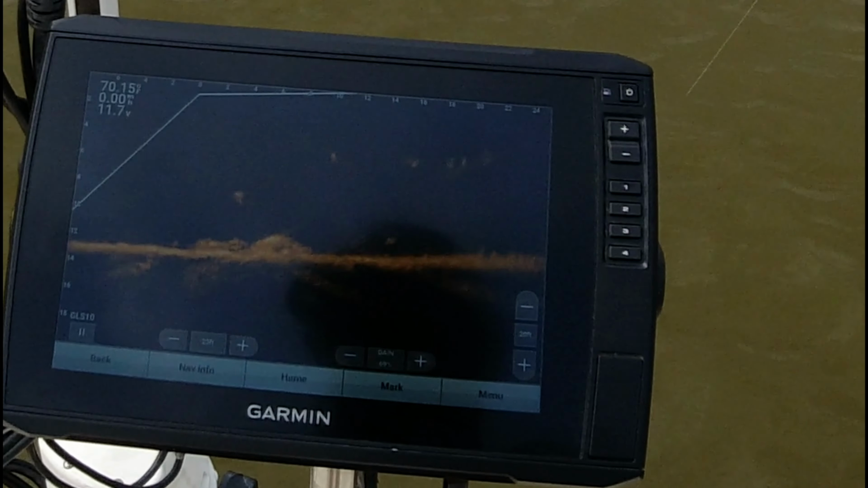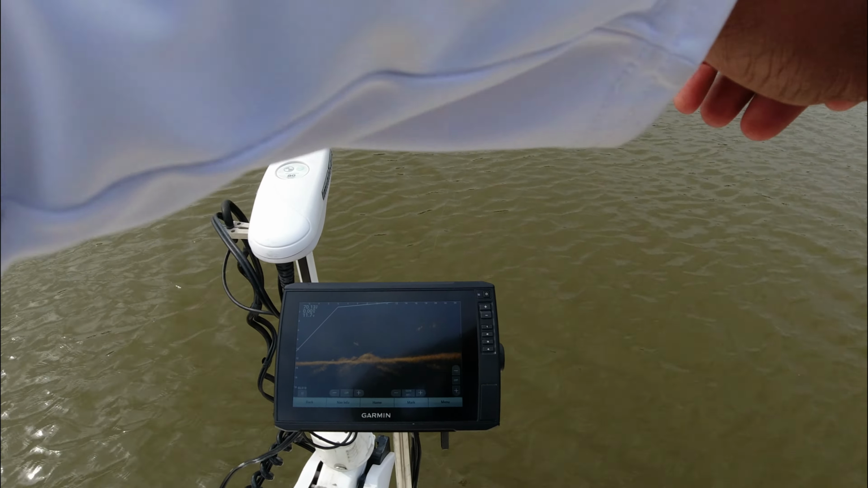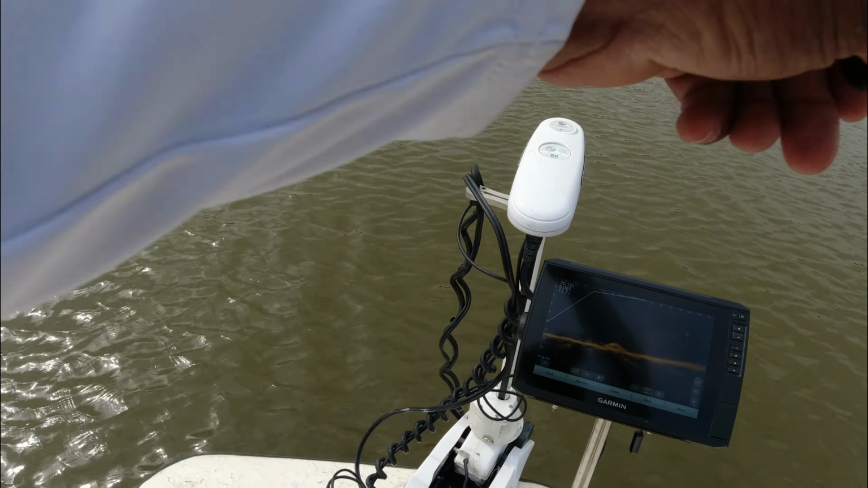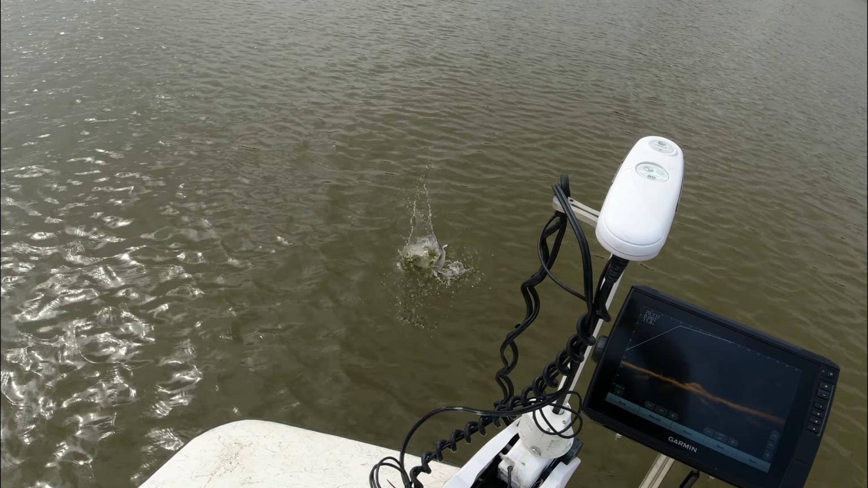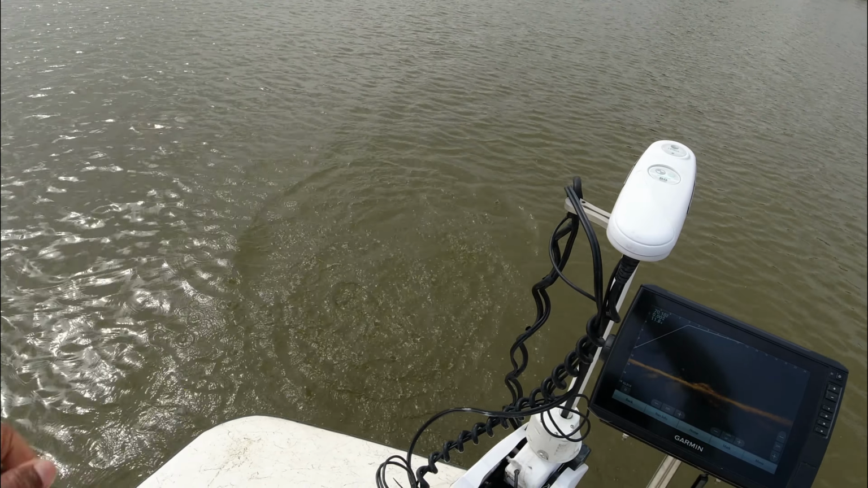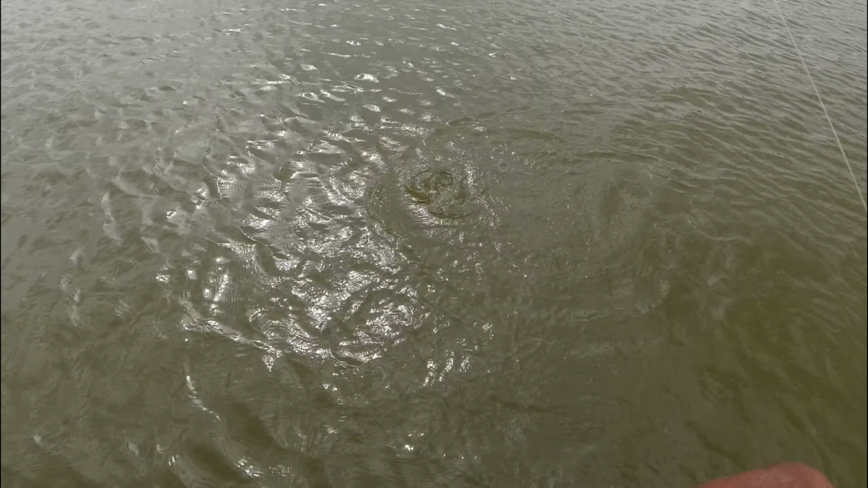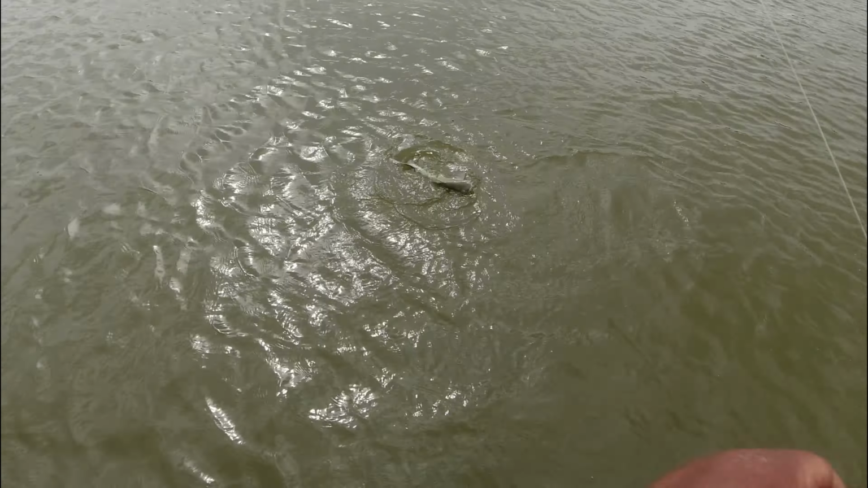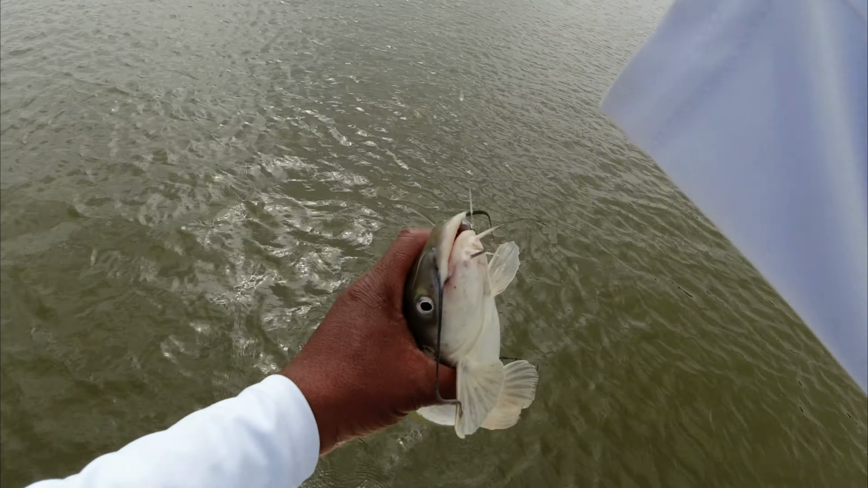Well, I think that's catfish. Maybe not. Yeah, that's catfish. That ain't no crappie. Come on up out of there. Mr. Catfish. Old channel. Swing him in, Denali. Nice size channel cat too.